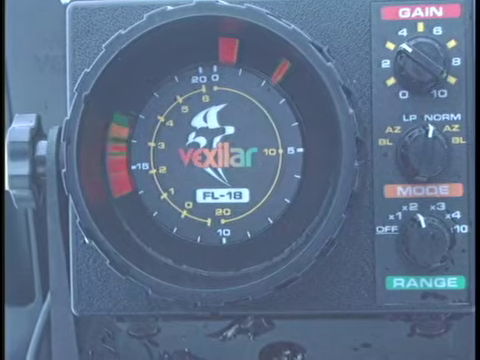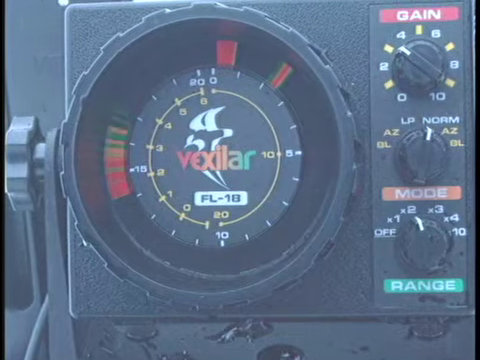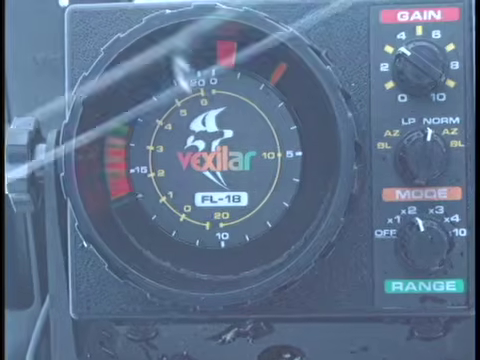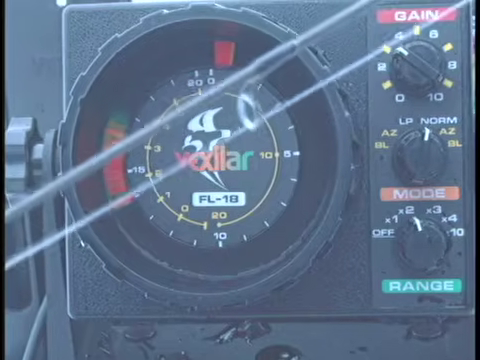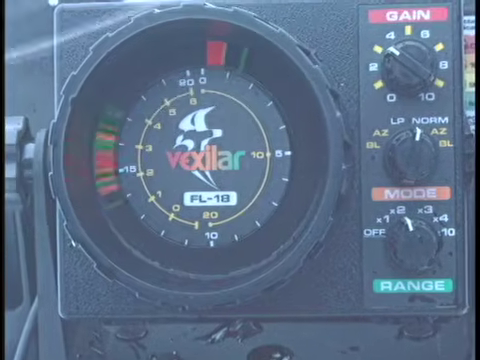But a lot of times for fishing these perch, we need to fish really close to the bottom. So we'll lower our line down right next to the bottom, and you'll see that it's rather confusing and hard to see exactly where your jig is. That's why the FL-18 was built. Vexilar built it so we could zoom in on the bottom.